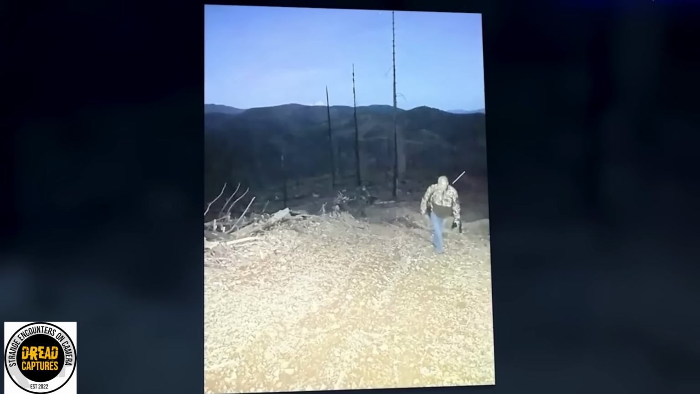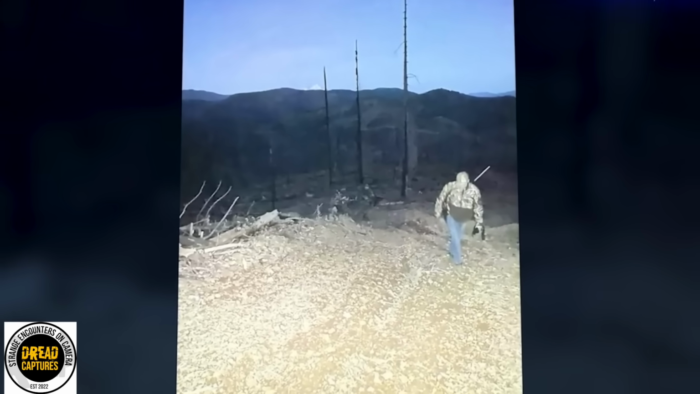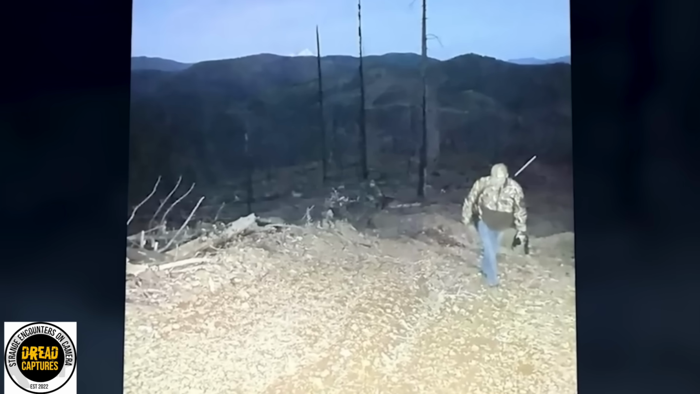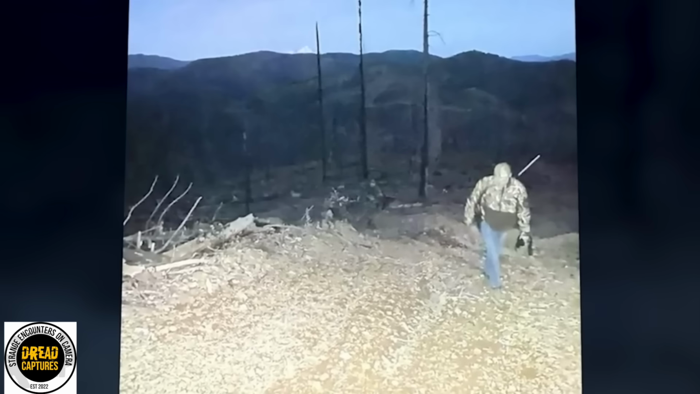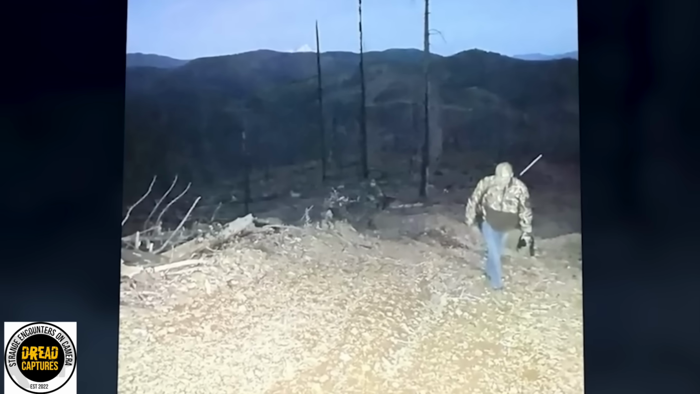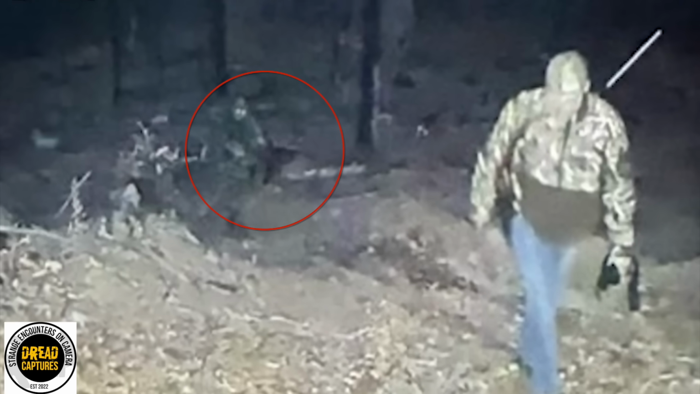Yeah, this was a casual hunting photo until you notice what was staring back at you. Posted on X in May of this year, a hunter and his buddy were finishing up their trip when his friend snapped a picture of him walking up this hill. As they were going through all their photos, look in the background. Correct, those are eyeballs. And you can even see the silhouette of some type of figure.